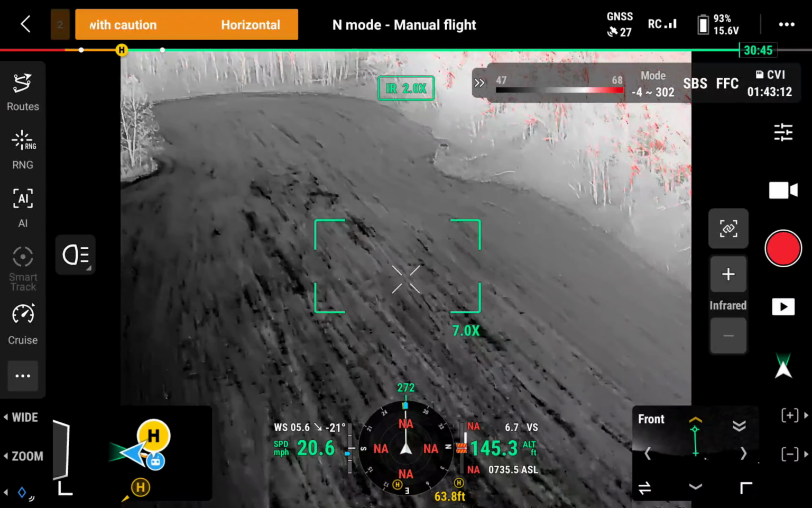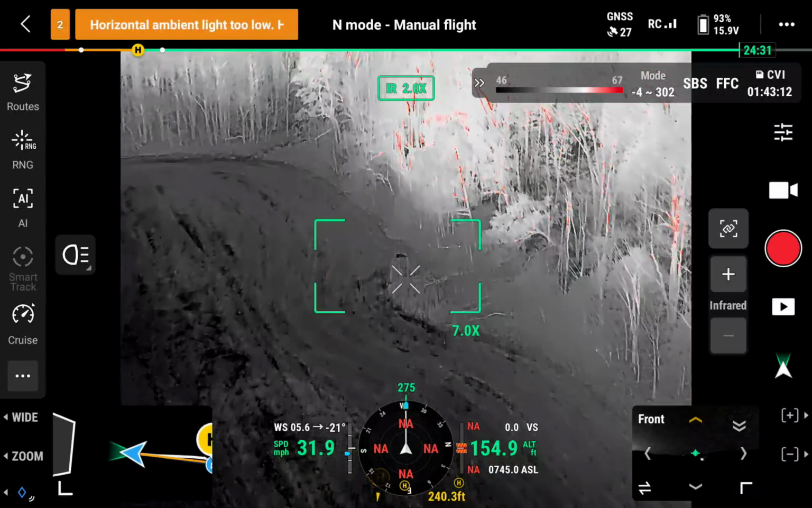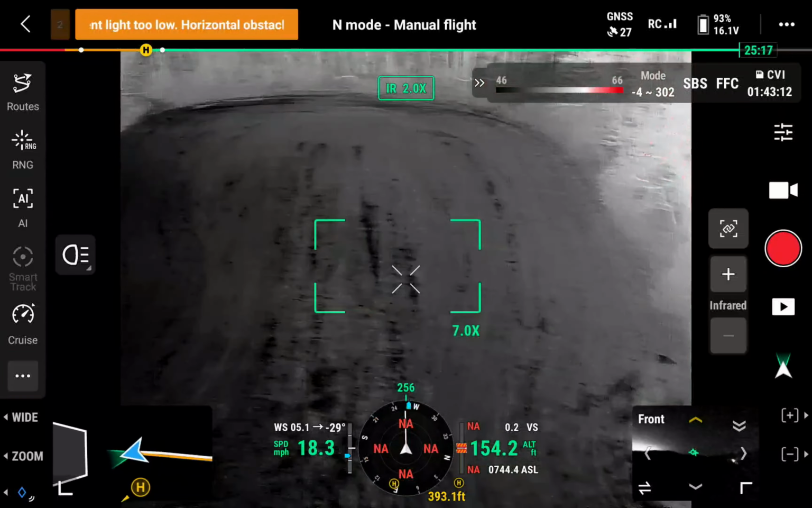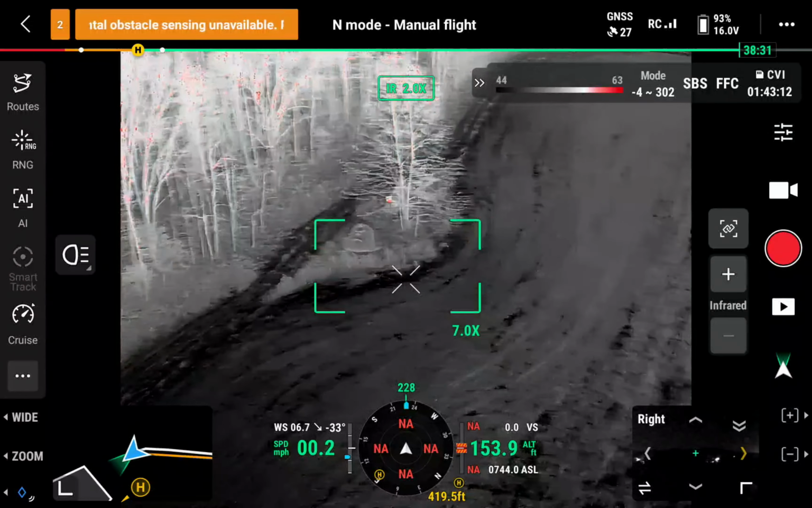Is that your hut right there? Yep, that's where the line is right there. And I shot him directly across the field, right? So there's a tank right there. Yeah. So I shot him right over there.